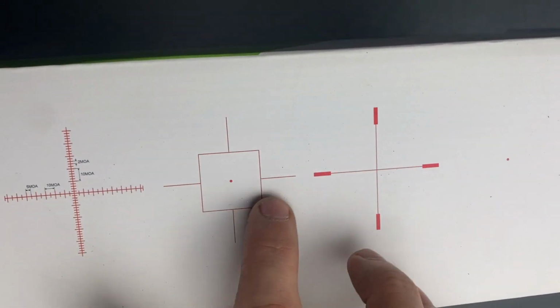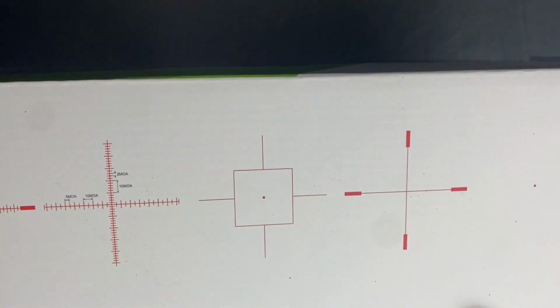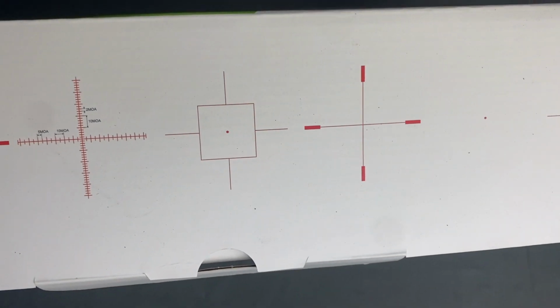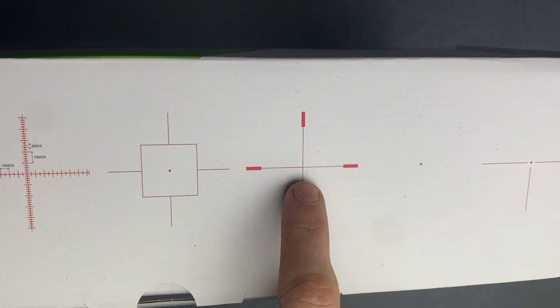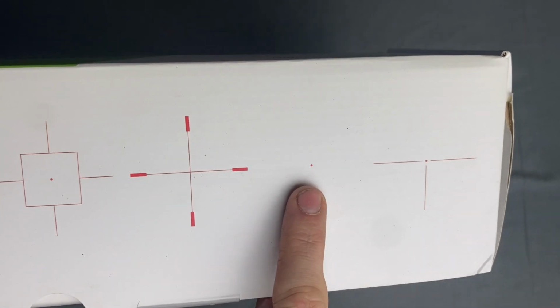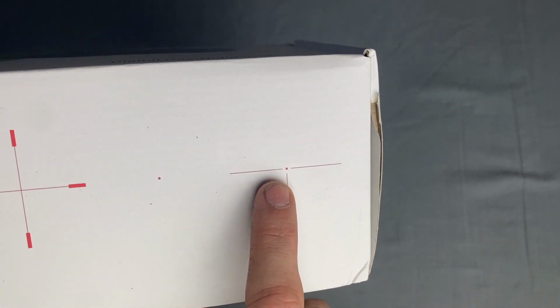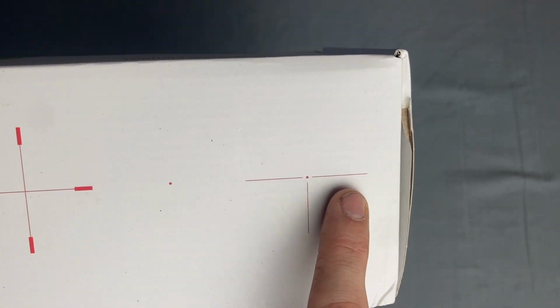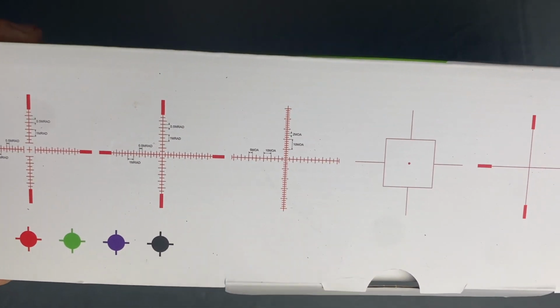You got this one, a big box with a dot. I guess if you were trying to shoot some fast moving animals, that might be better. Then you just got your standard duplex, thin inside, thick outside reticle, a standard red dot, and then the old Vasily Zaitsev Russian sniper style with the 3 and the dot in the middle. Like I said, this is the one I usually go with.